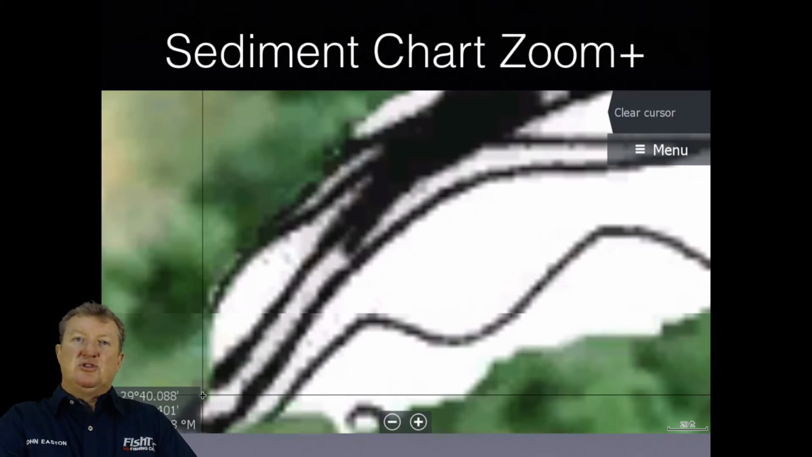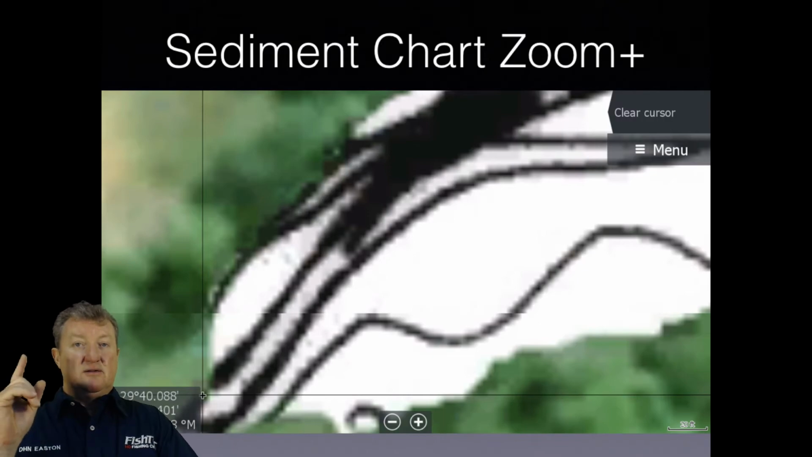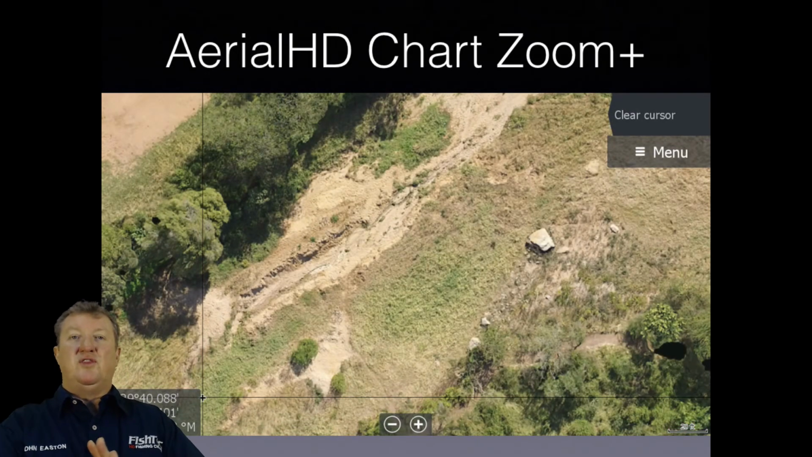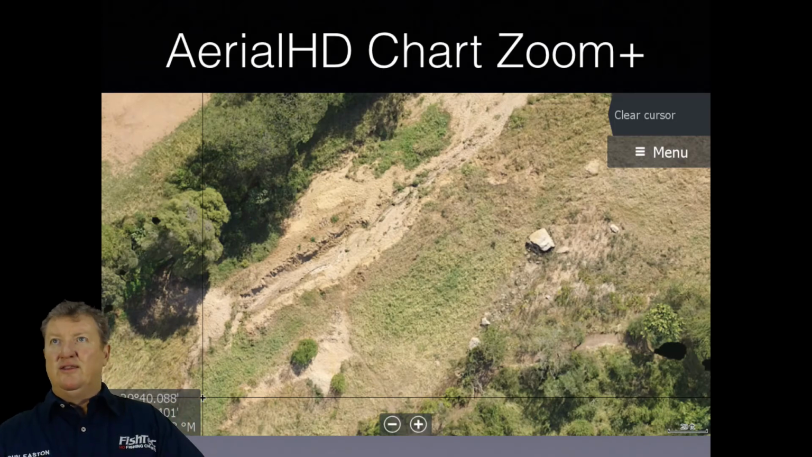If we go on our sediment chart, as you can see, the detail is lost. It's still there, and if you actually look at it, what I'm going to show you next, this guy that did Inanda was a true artist. This guy was very, very good at what he was doing. And this is actually very accurate, believe it or not. But it's hard to make out what it is. But when you look at it with the aerial HD imagery, which was done with the flying camera, then it all starts to make sense.